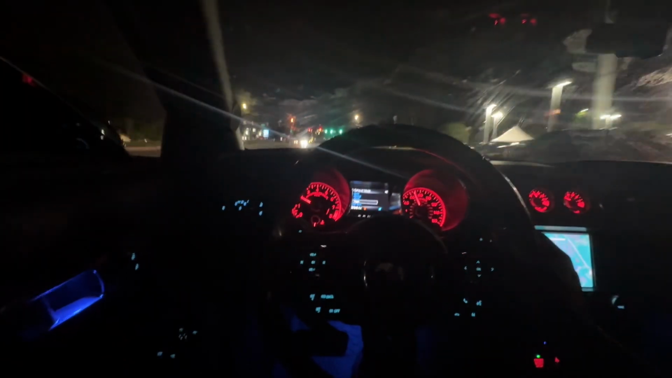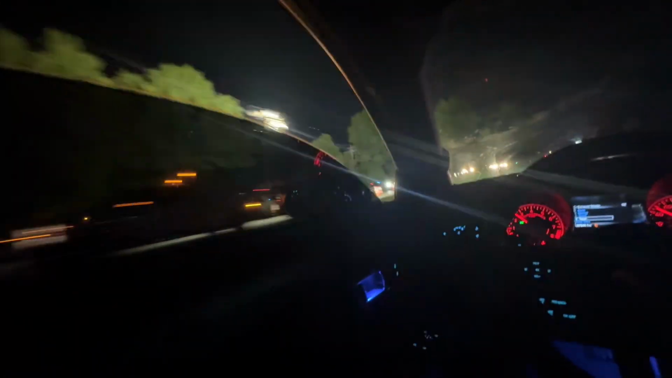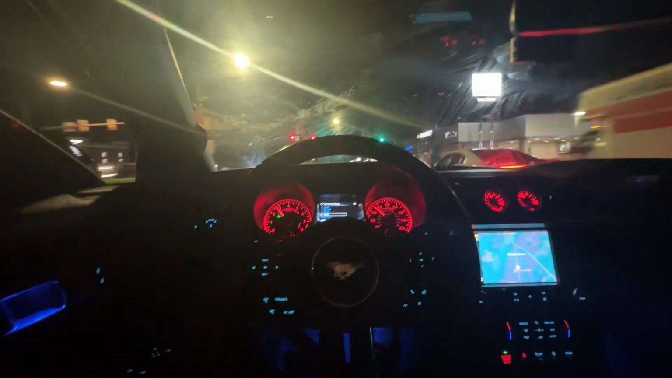Just crazy loud, bro. There's a Charger up there. Oh my God, what are they doing over here? State trooper? Bruh, they doing some alcohol checkpoint? Oh, hell nah. What they got going on over here? Look at that Charger, this little Scat Pack.